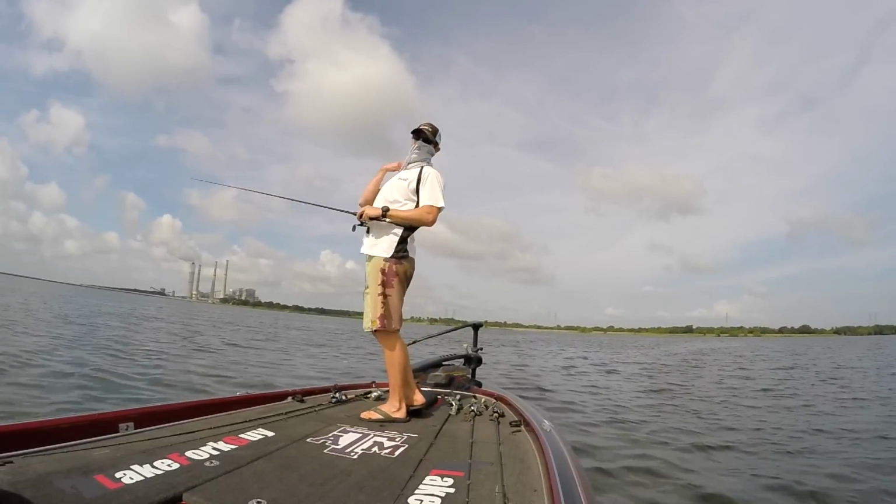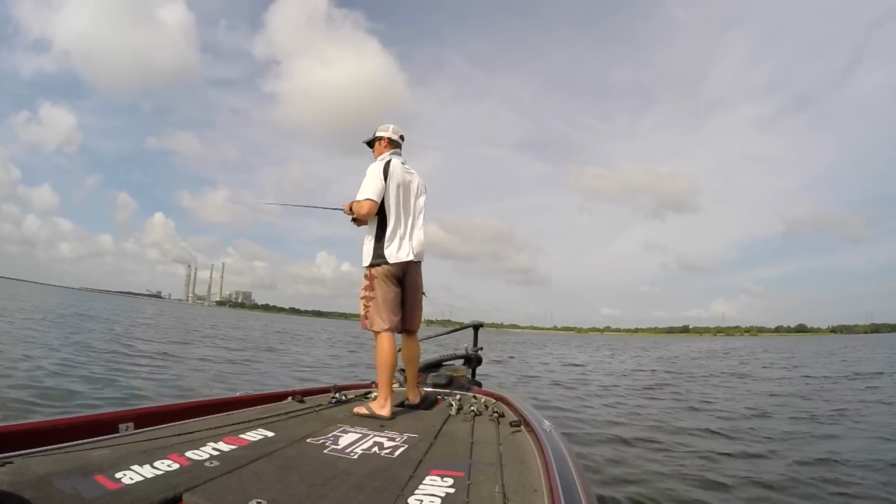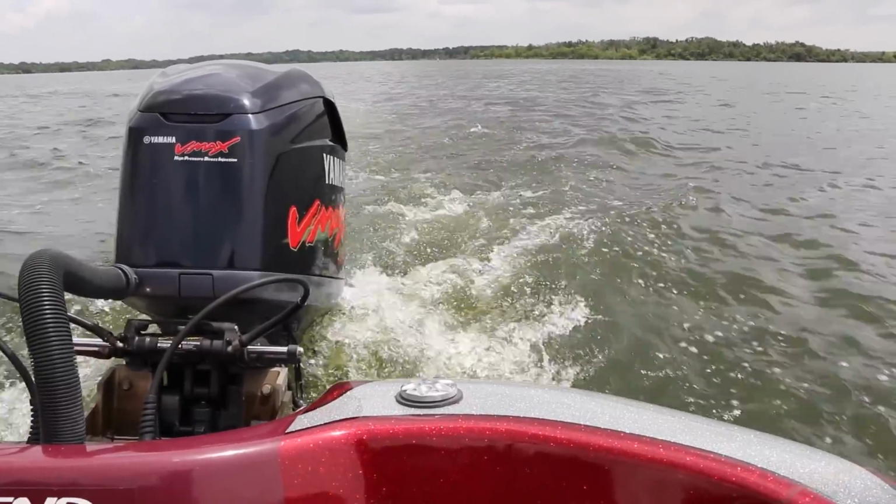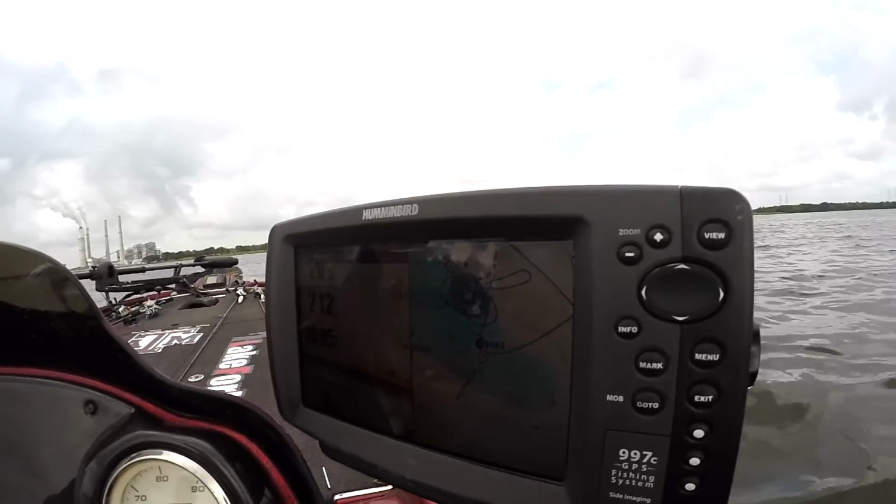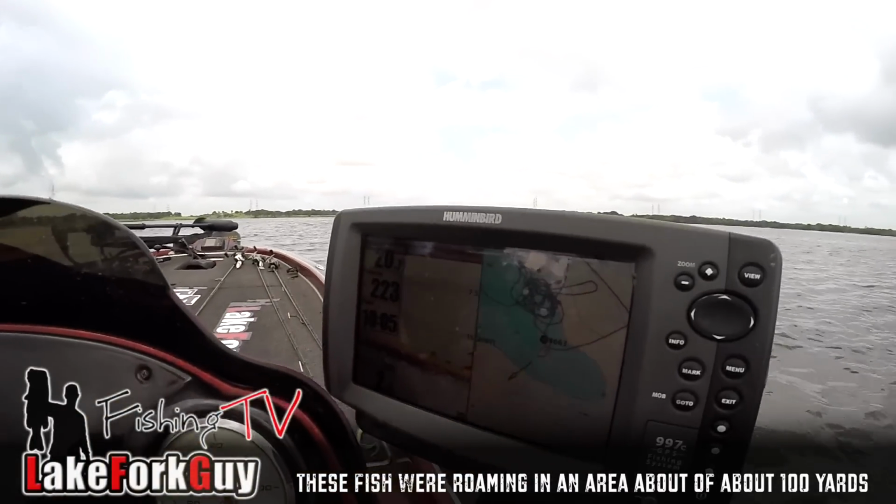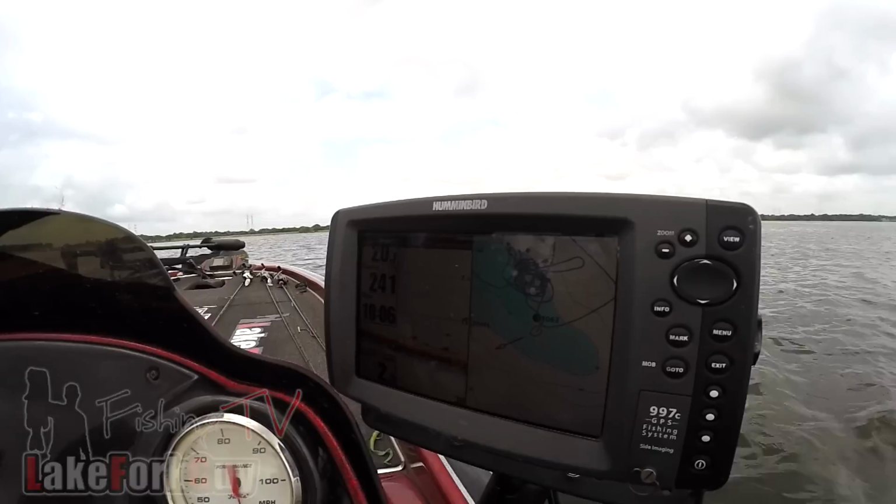Guys, try a flutter spoon. Just try it. Unbelievable. All right, guys, so I decided to move around a little bit. Looks like I just found another group of fish and I can actually see these fish now. I was here and I moved out a little bit farther. Sometimes that happens, the later in the day it goes, the fish will move out even deeper.